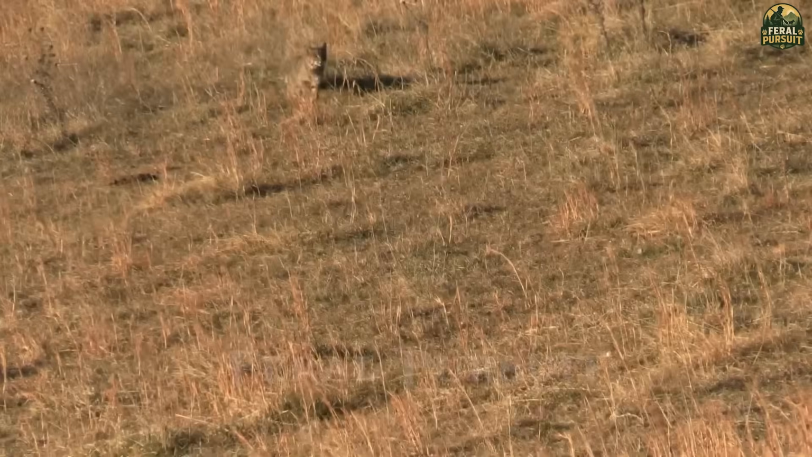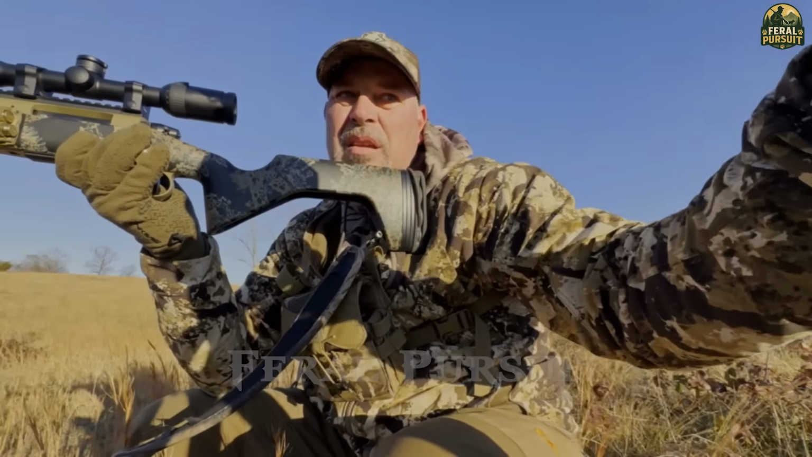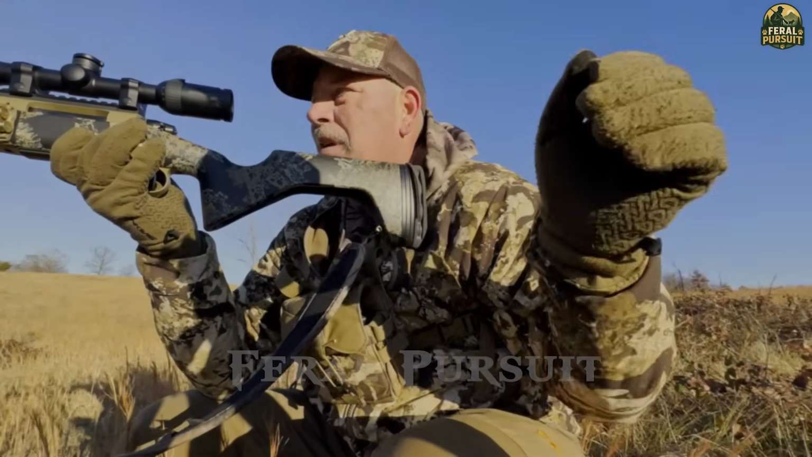As it drew closer, curiosity overriding caution, I steadied my breathing and raised my rifle. With a single, precise pull of the trigger, the silence was broken, and the bobcat fell, motionless.